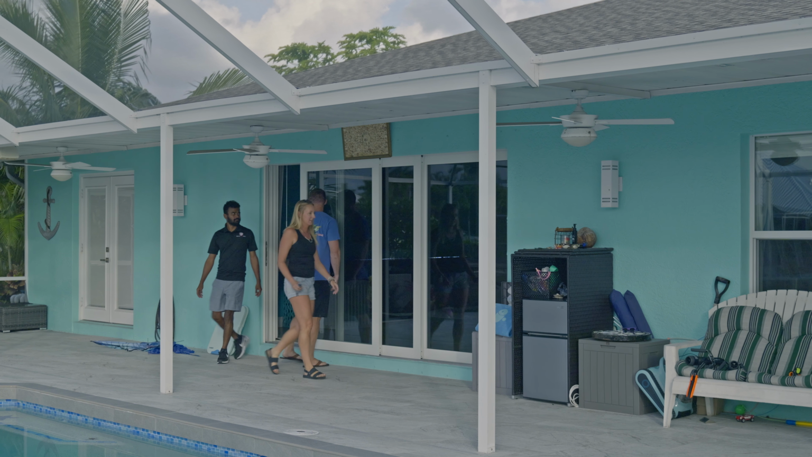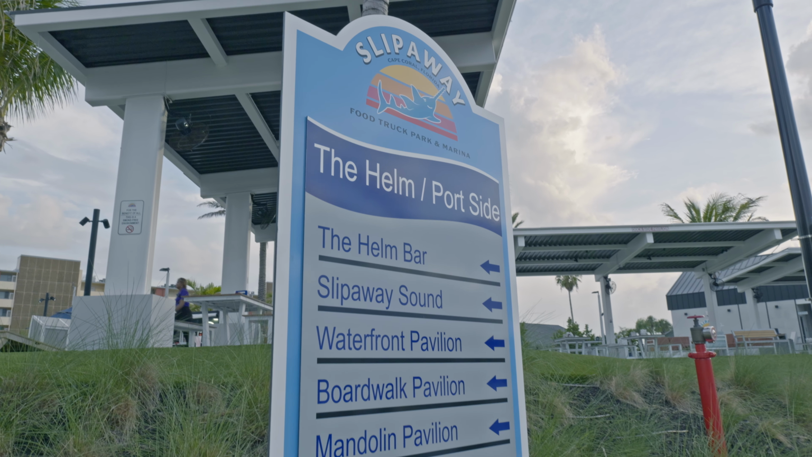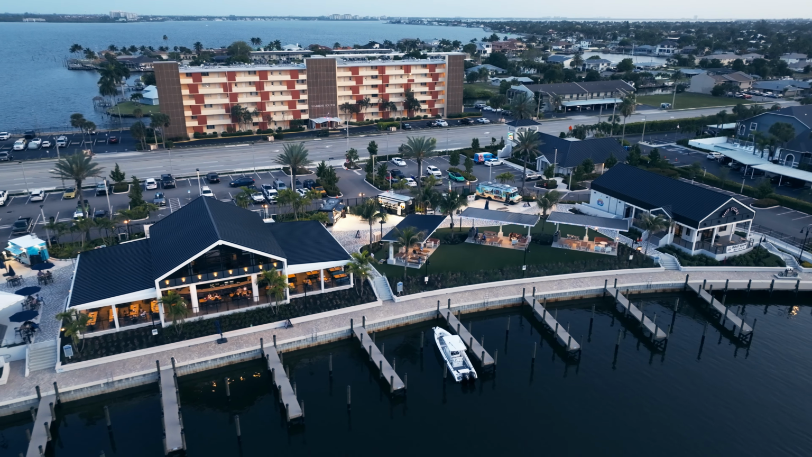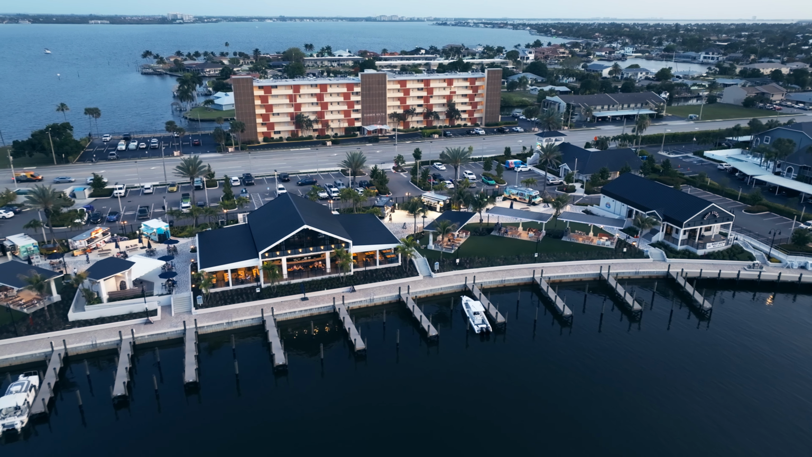So where are we going, guys? They're gonna go to Slipaway. There's a bunch of food trucks. You can order whatever you want. And it's right on the water. They got new slips. They just opened up last year.